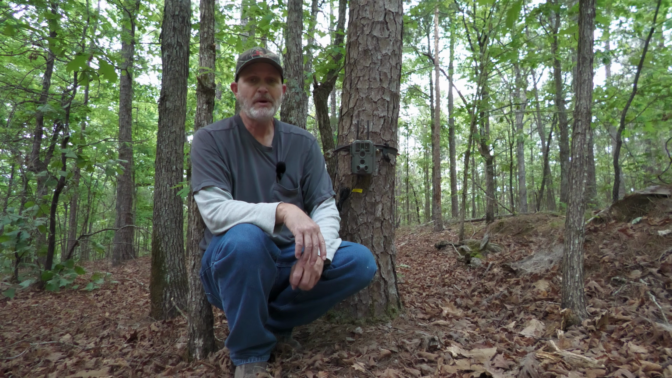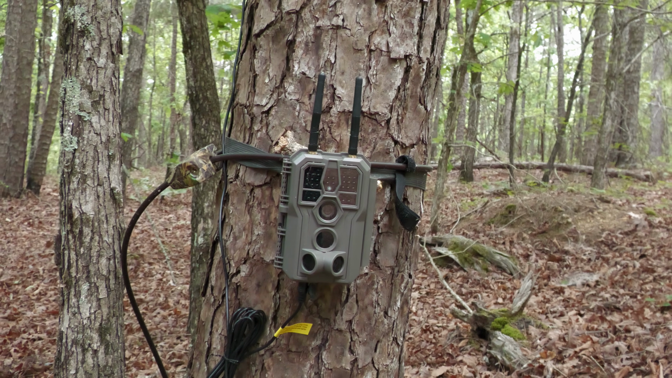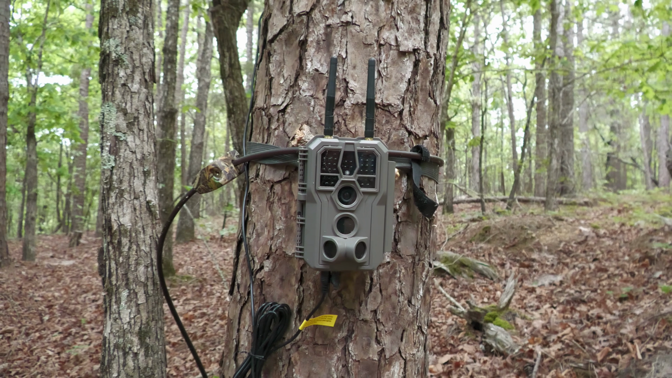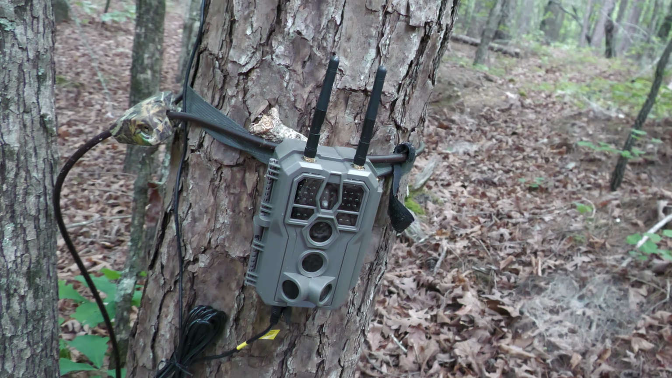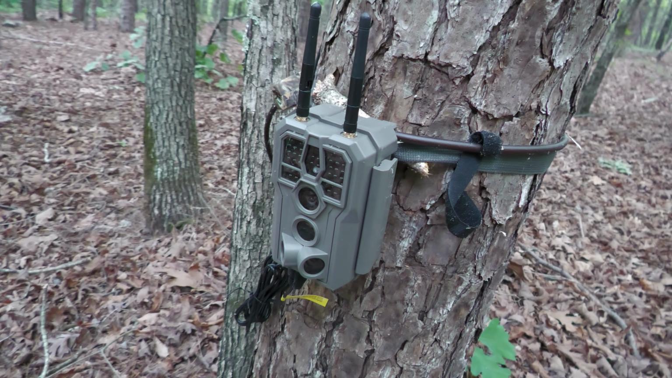Now I'm going to discuss my pros and cons for this camera. Here's the pros. The construction of this camera feels solid, and it's a good compact size to fit in a backpack for taking to the woods. The Wi-Fi works exceptionally well with the app, and I find the app very simple to use. It has all of the settings I like for hunting, plus some extras, and it's completely customizable.